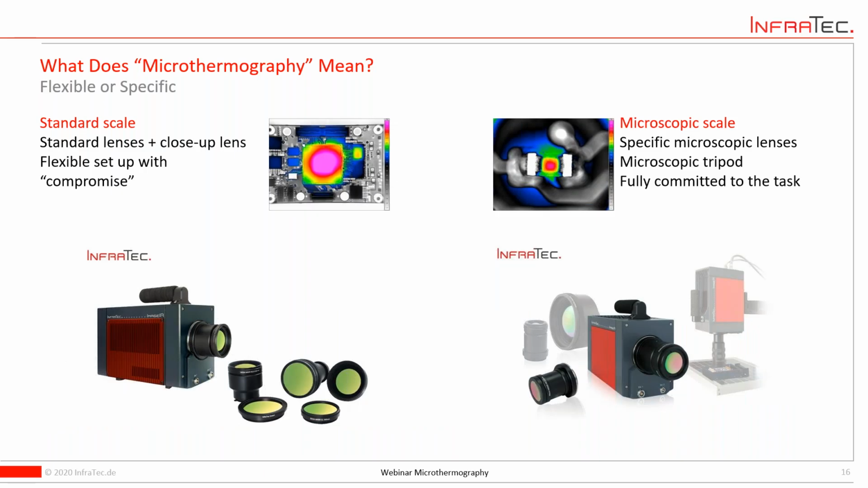So there are different approaches you can try to solve this. For the standard scale, reaching a little bit into the microscopic scale, there is the lens setup with a standard lens with a so-called close-up lens on top. These close-ups provide the possibility to lower the working distance to have a better spatial resolution.